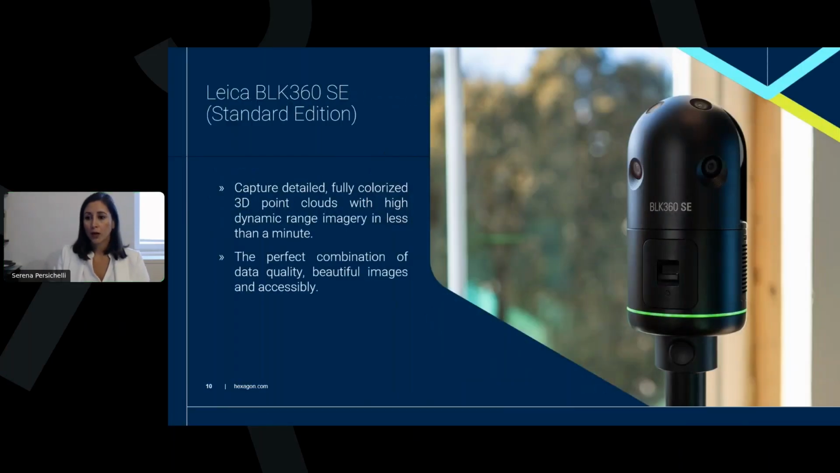Now, a few words about the new BLK360 SE laser scanner. So we call it BLK360 SE, where SE means standard edition, because we believe this scanner is the perfect combination between data quality, beautiful images, and accessibility. It is a laser scanner able to capture detailed, fully colorized 3D point clouds in less than a minute.